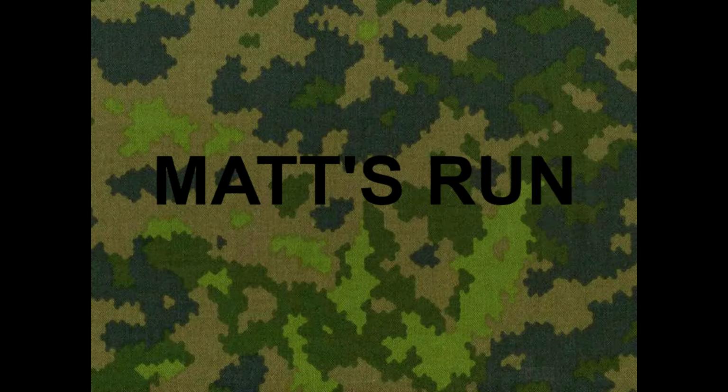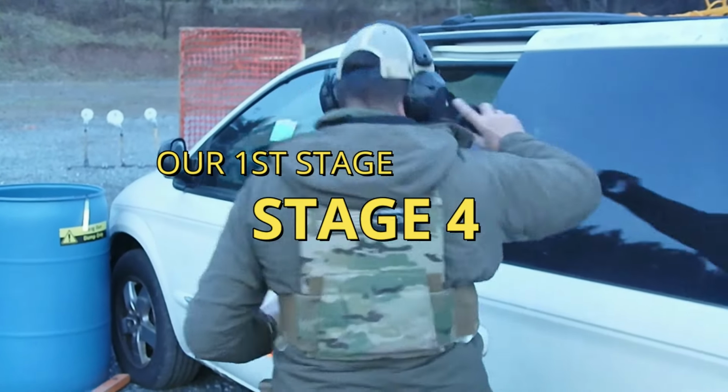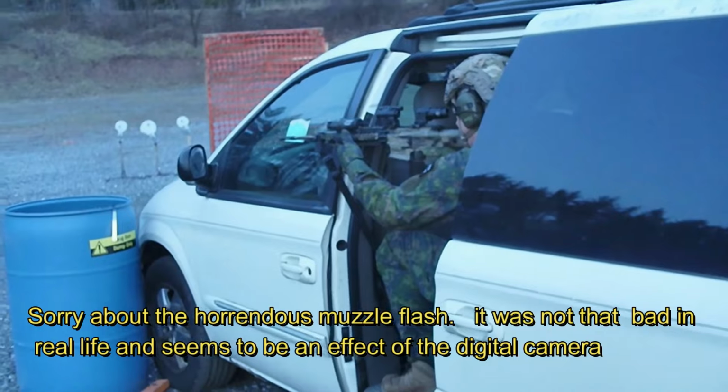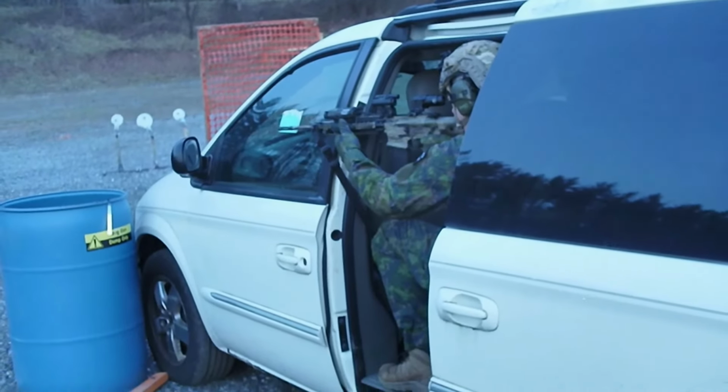Alright, we're starting off with my friend Matt's run for two reasons. The first one being shooting night vision in the night vision match. This is the actual darkness that the match started in. Matter of fact, Matt even disconnected his night vision and just used the sights on the rifle.